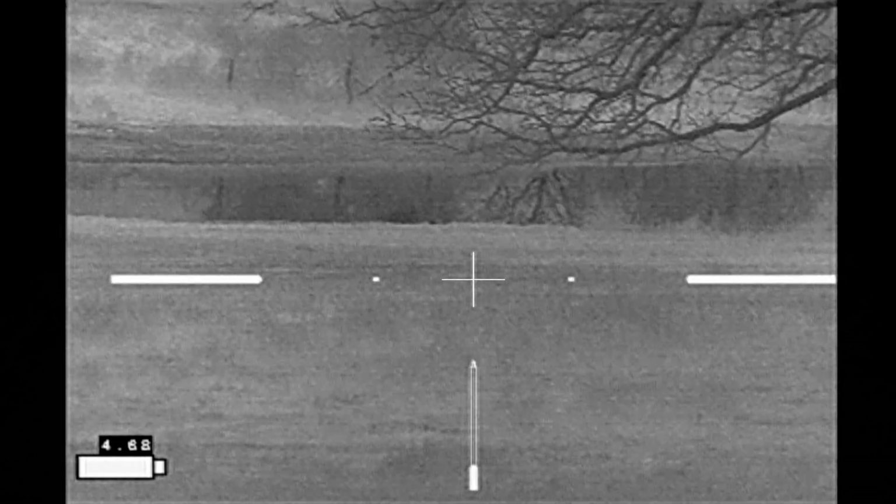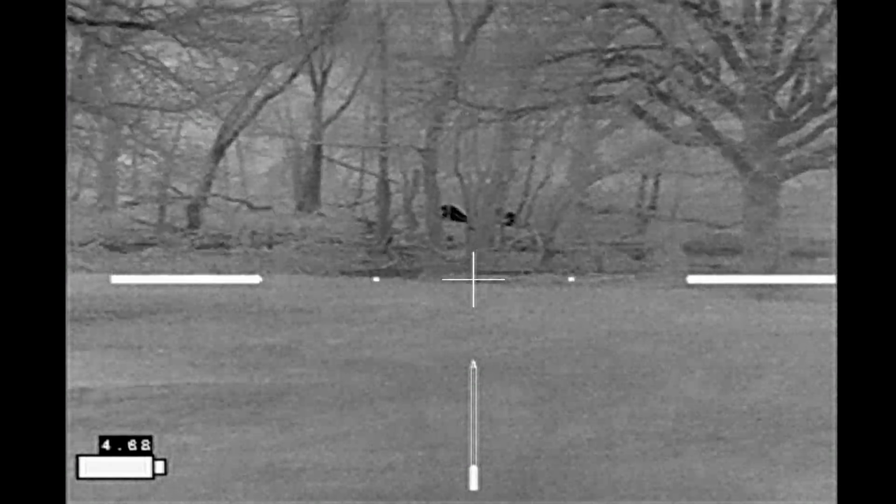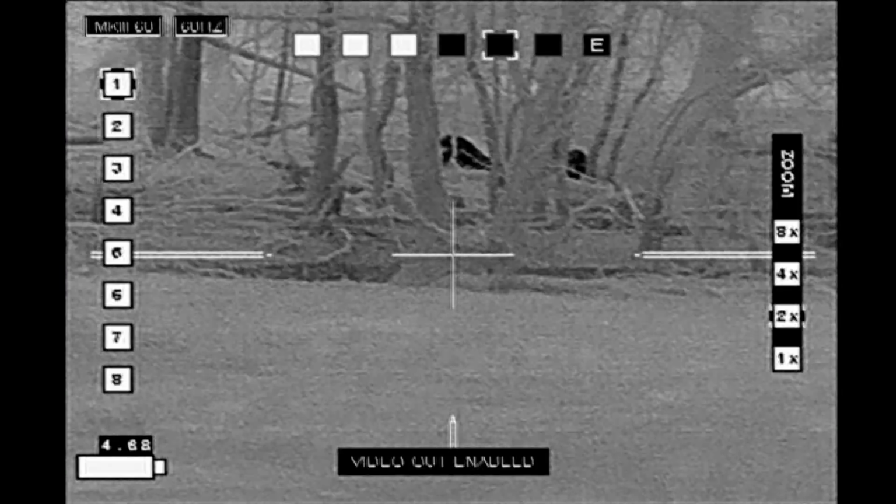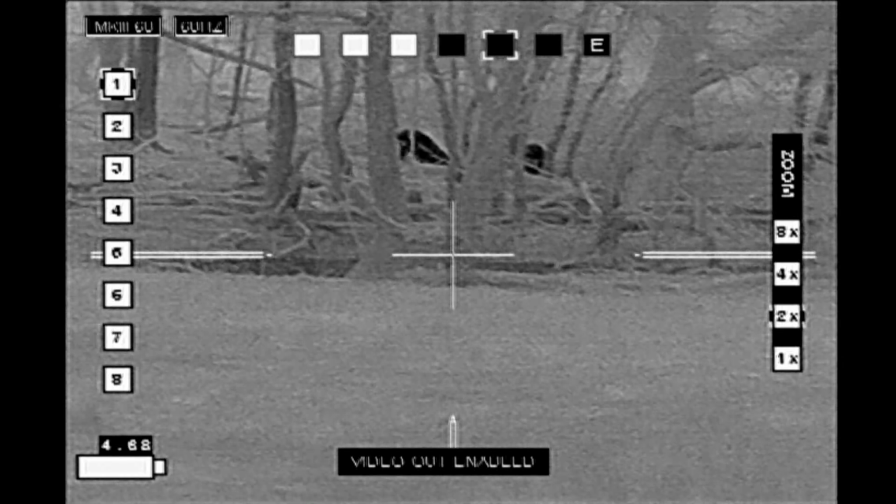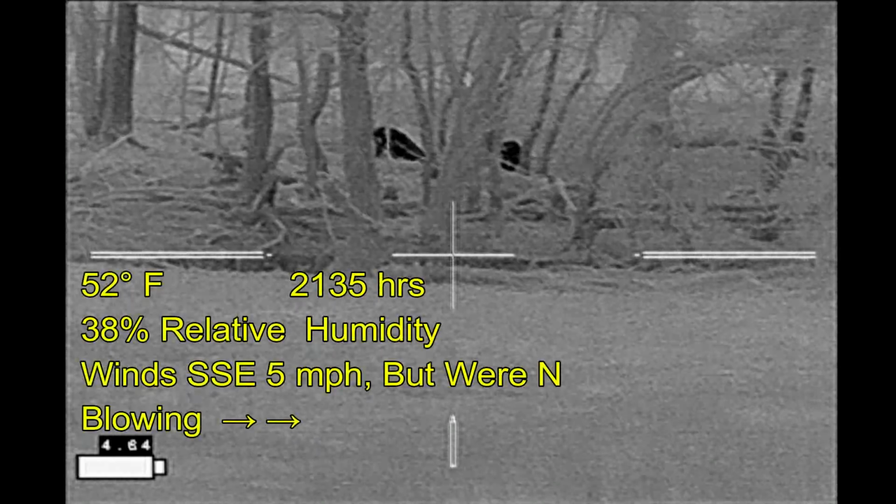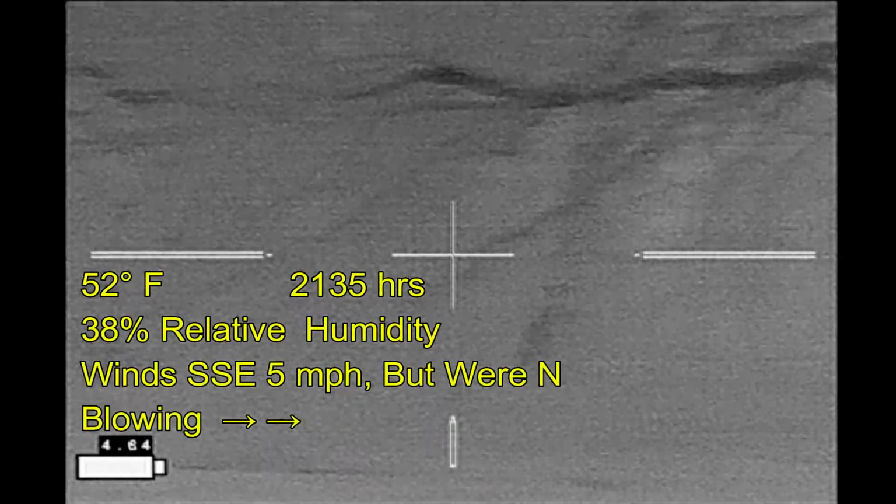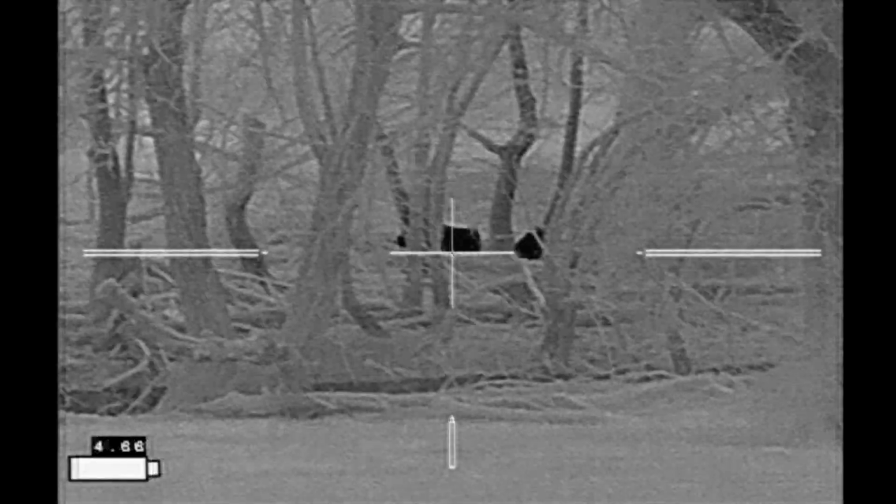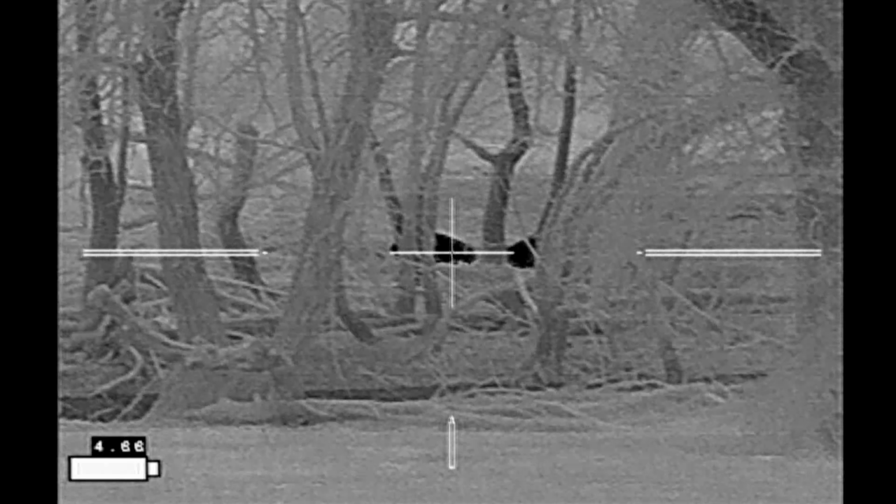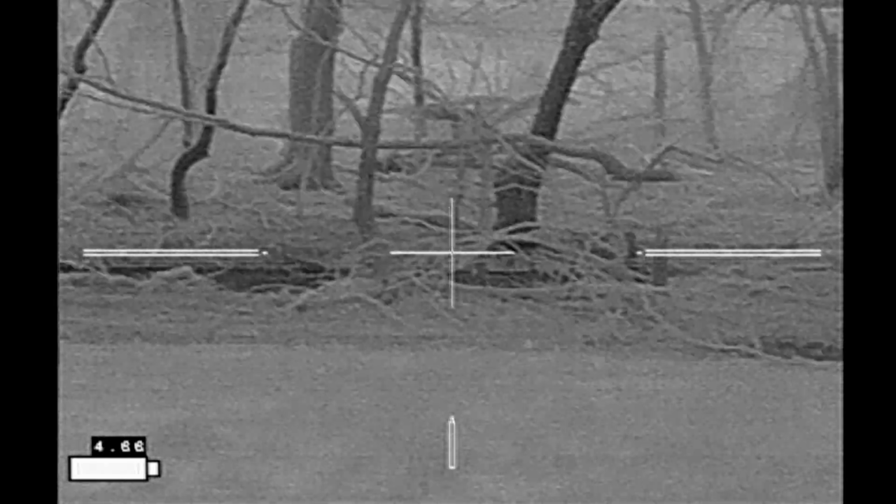As I was leaving the property, I spied these 2 hogs down there in the bottoms next to the big tank. And they're busy working somewhere in the mud. I'm not exactly sure what they're going after there. So here I've moved up, and you can watch the hog on the left flicking mud out of the ground. So they're rooting up something right at that spot.